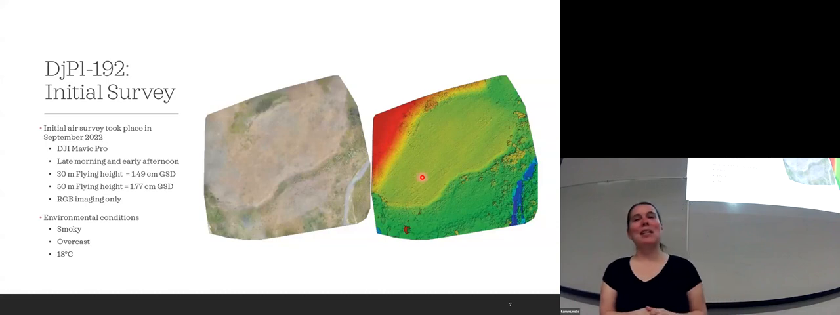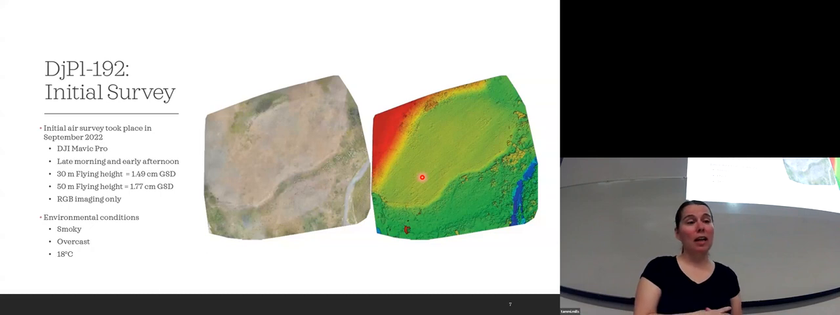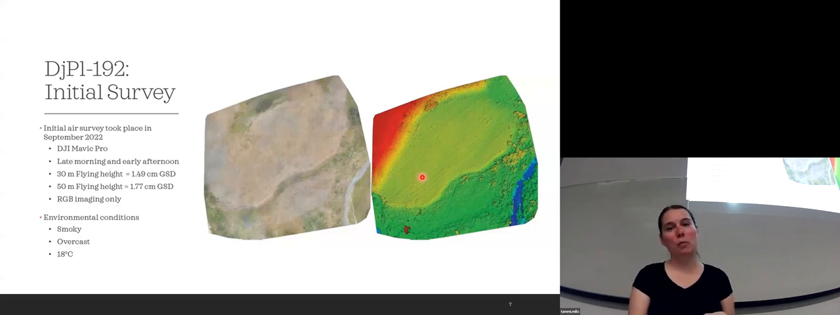But we went out and we tested it and we flew just with RGB imagery. We weren't able to do any other surveys. There's no thermal, nothing on it. So we ended up going in September again. It was pretty smoky and overcast, not the best flying conditions, but it did still come up with some pretty cool orthomosaics and the corresponding digital surface models here that shows us the elevation changes.